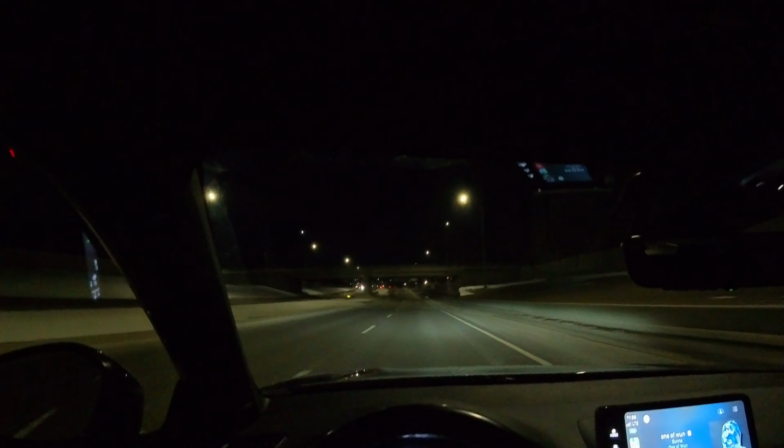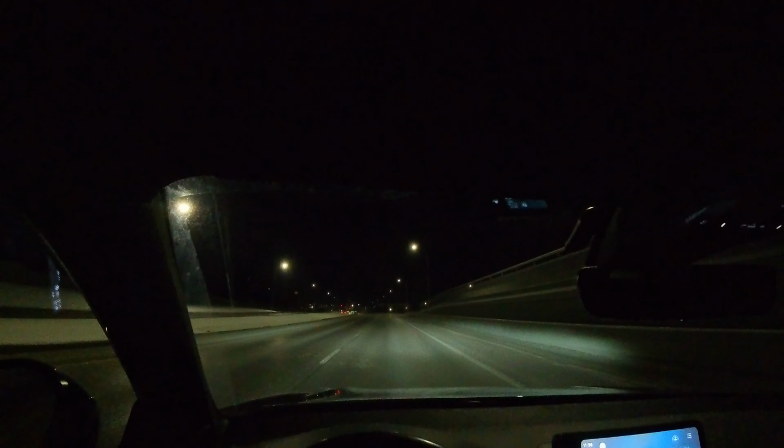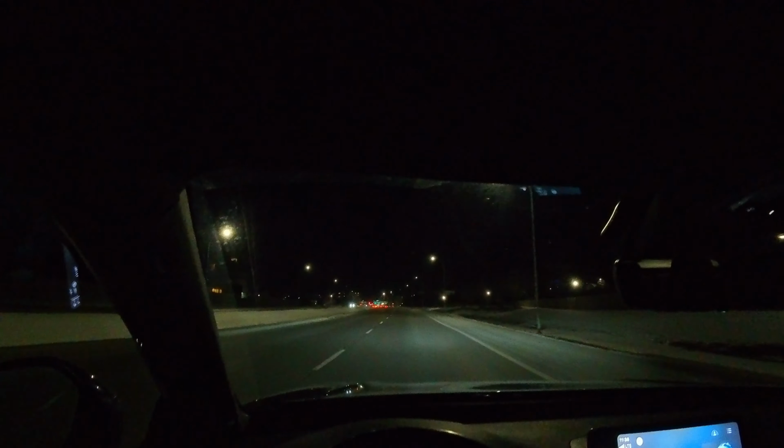Yeah, man. Look, it turns a little bit for you as well. You can see it turning. Of course, it's not on a Tesla or Cadillac-esque vibe, but it does the job. You feel me? It does what it needs to do.